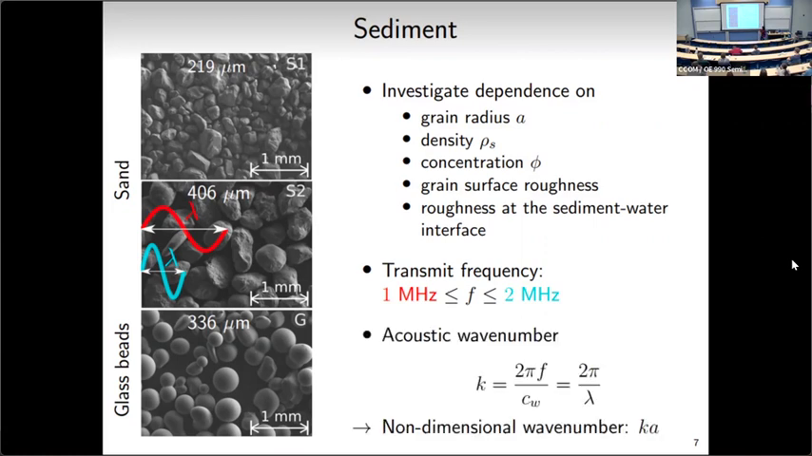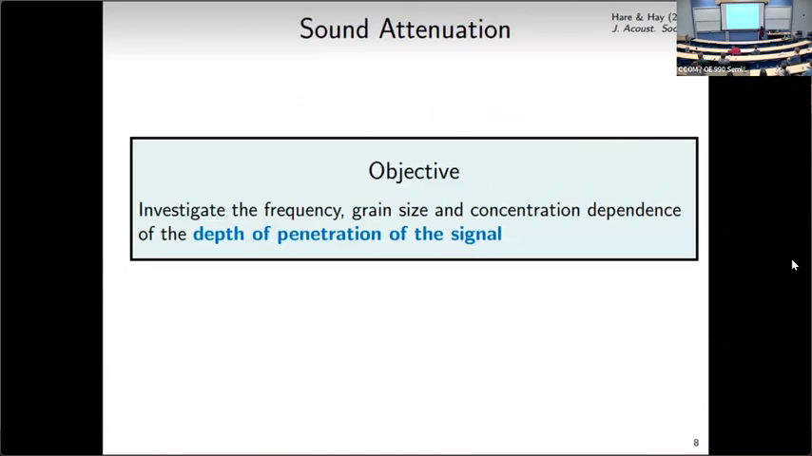An important number that I'm going to use throughout the talk is the acoustic wave number, k, which is proportional to the transmit frequency and inversely proportional to the wavelength. And if you multiply that by the grain radius, you get a non-dimensional parameter, ka. So a lot of the plots you're going to be seeing are plotted as a function of ka. In this first part, I was looking at the depth of penetration of the signal and its dependence on frequency, grain size, and concentration.